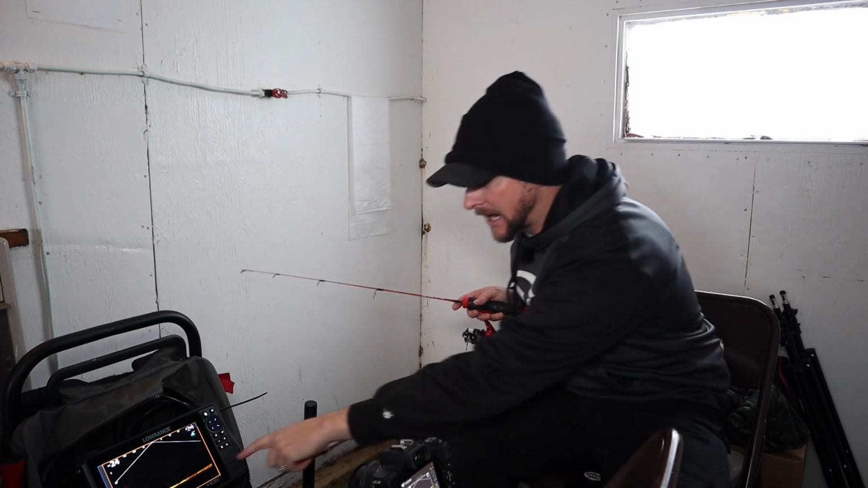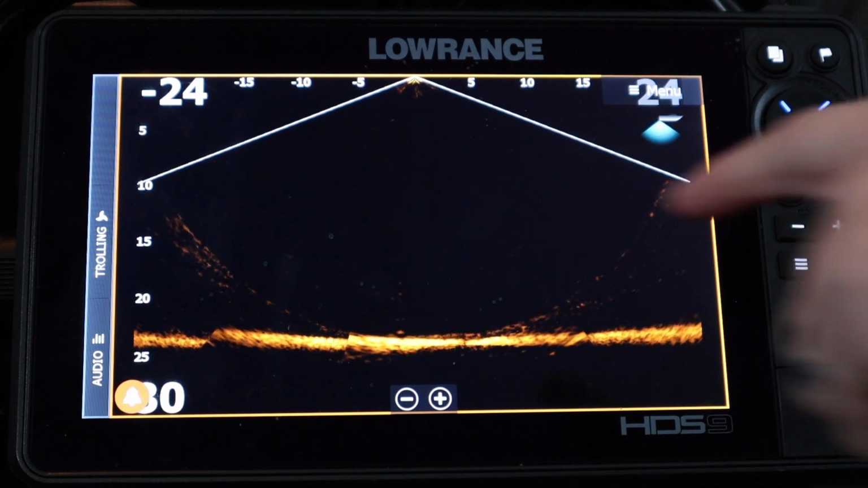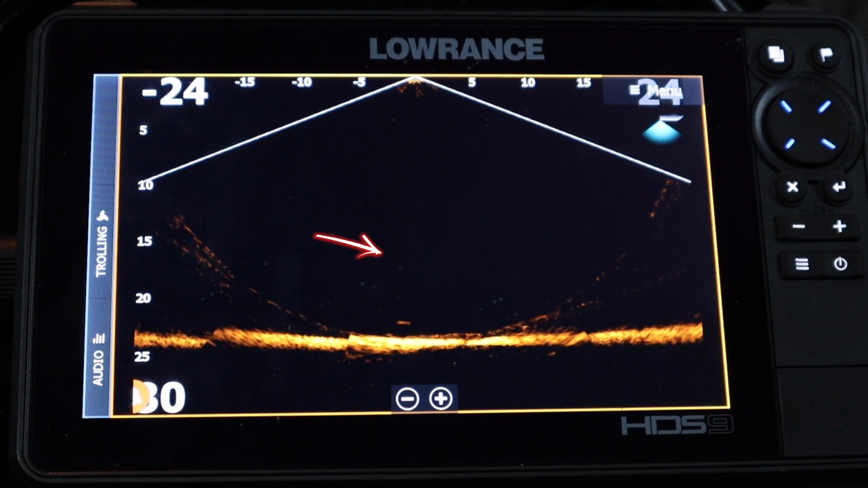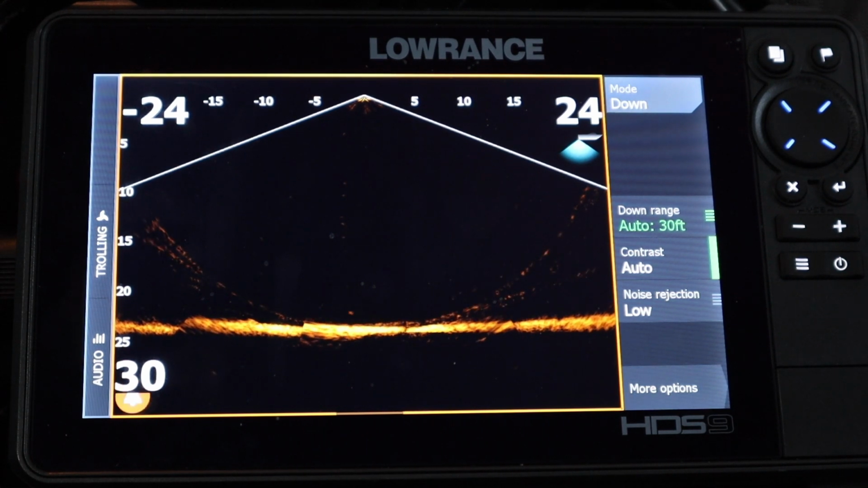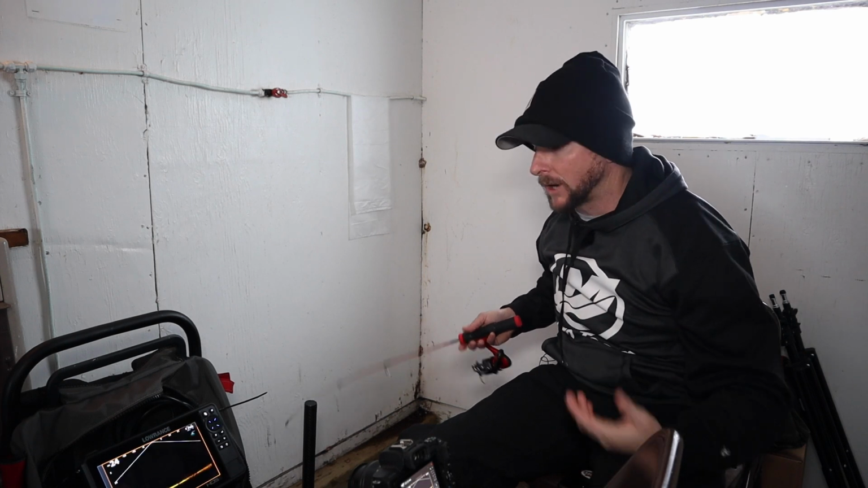We've got this in down mode. I am jigging my lure up and down right here. You can see that detail there. These are some bubbles coming up from my lure. You can see that definition. Again, we're running everything on auto settings here, and to showcase that, I'm going to restore default mode, put everything in auto range, everything in the mode. The screen will go back to full screen after about 15 seconds. That way you guys can see that we're a direct side-by-side comparison, auto settings right out of the box.